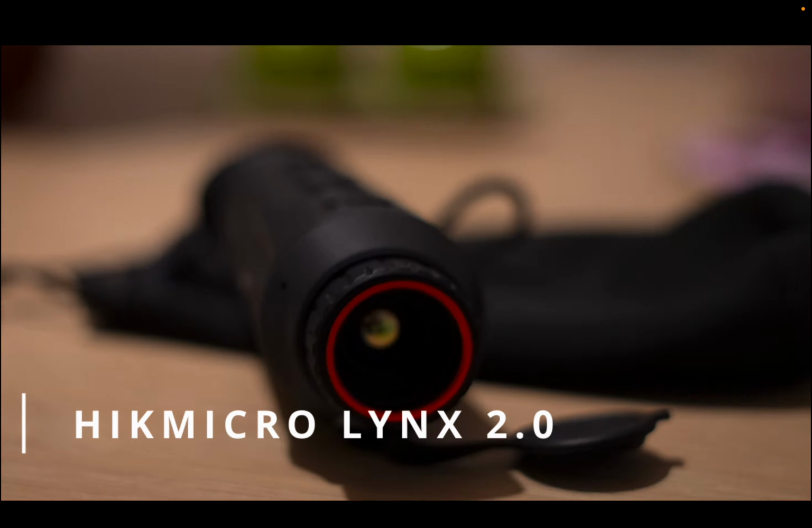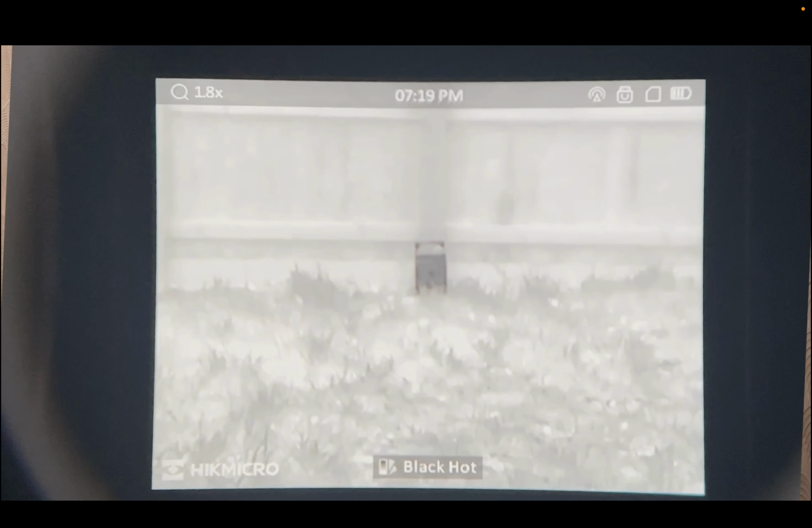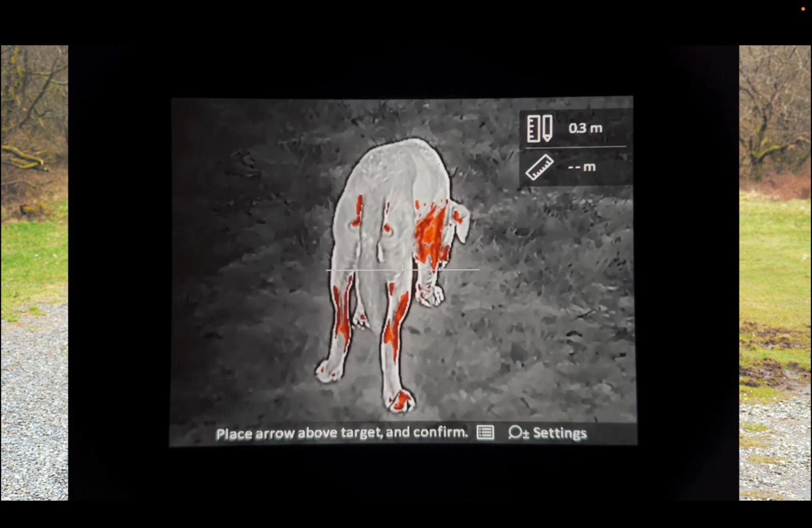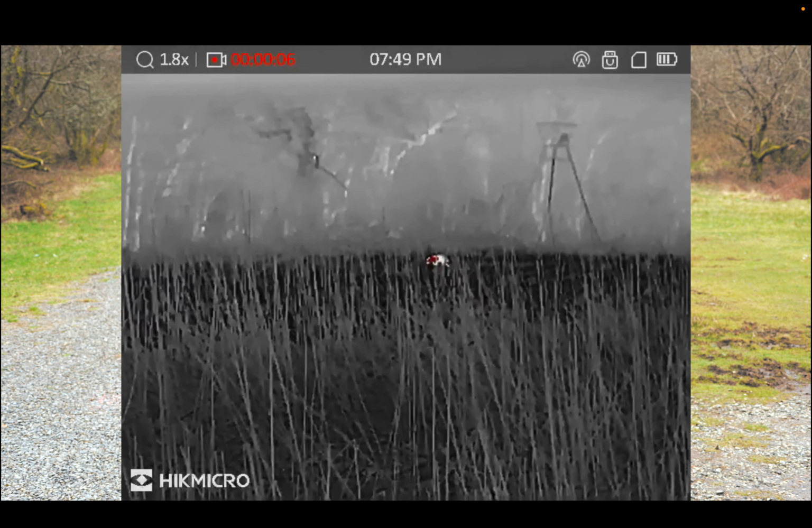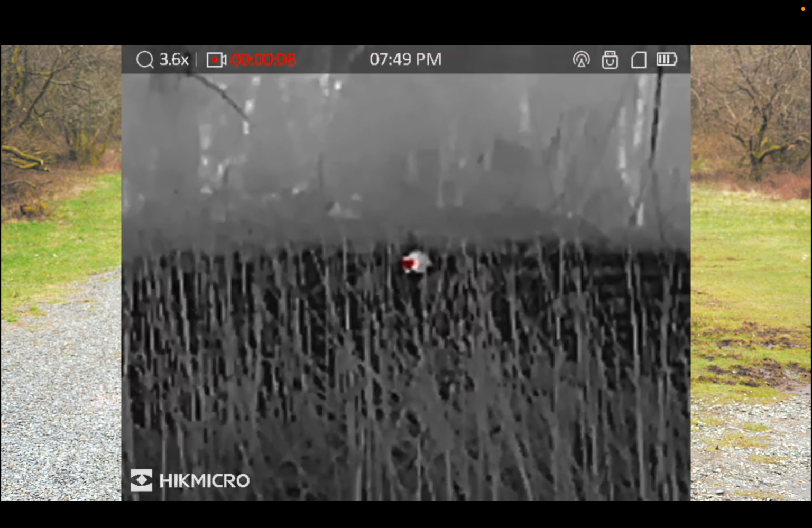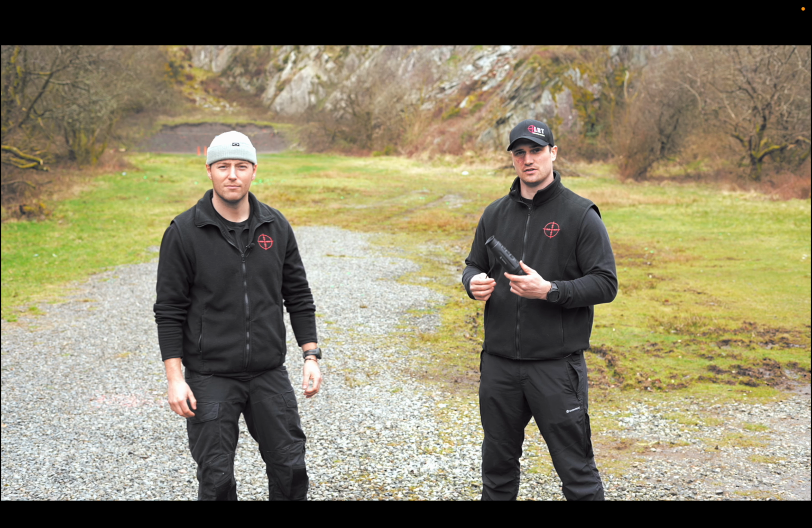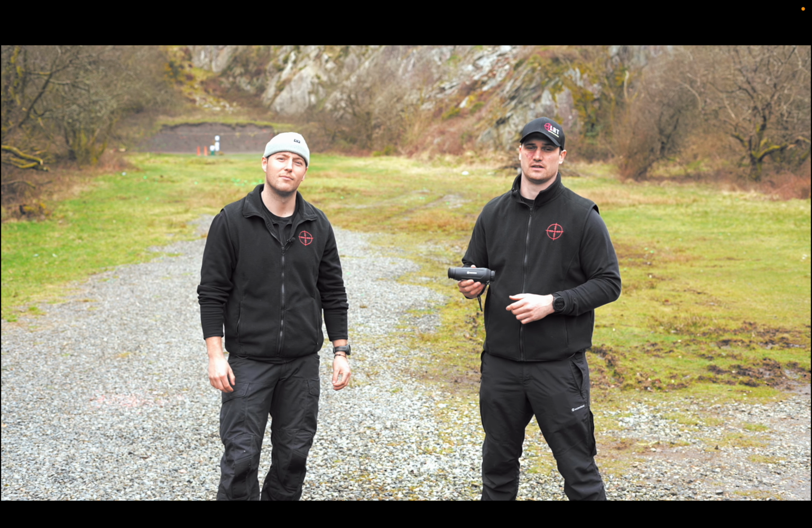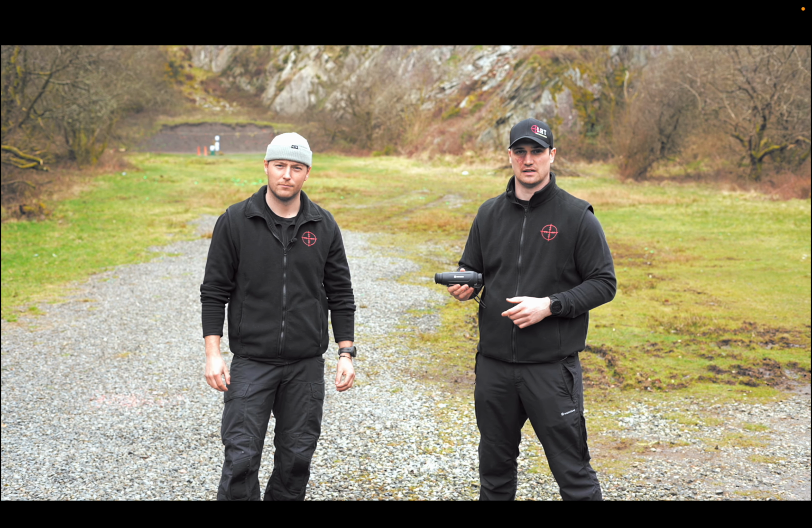The Lynx is just a viewing device. It allows you to see in white hot, black hot, fusion and red hot. Red hot is just white hot, however the hottest parts show up in red. It has a digital zoom. The closest it goes to is 1.8 and the furthest it goes to is 14.4, going up in 3 increments as it goes through that scale.